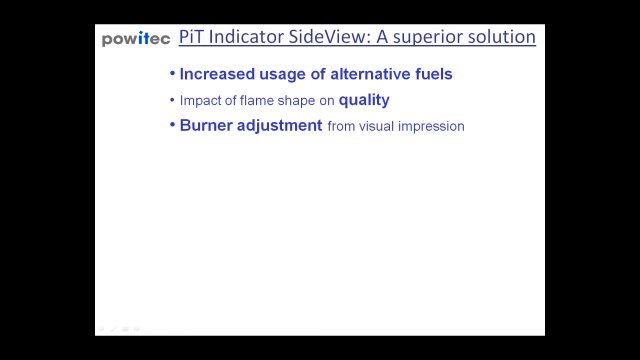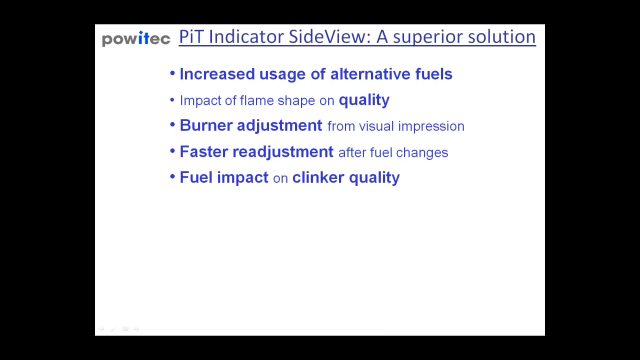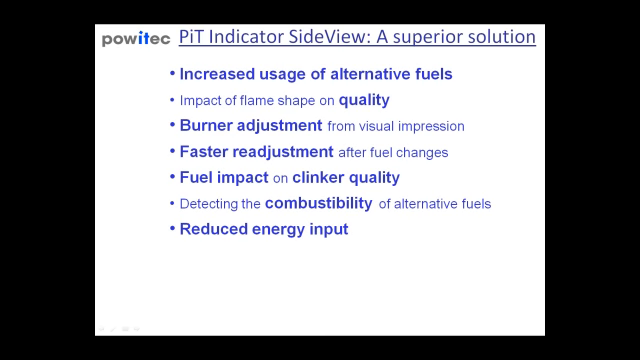Process experts can do a faster readjustment after fuel changes, and you can see the fuel impact on the clinker quality. The polylines clearly show the combustibility of alternative fuels, and with this instrument you can reduce your energy input. You can reduce your cyclone blockings, reduce the refractory wear, and as well prolong the lifetime of